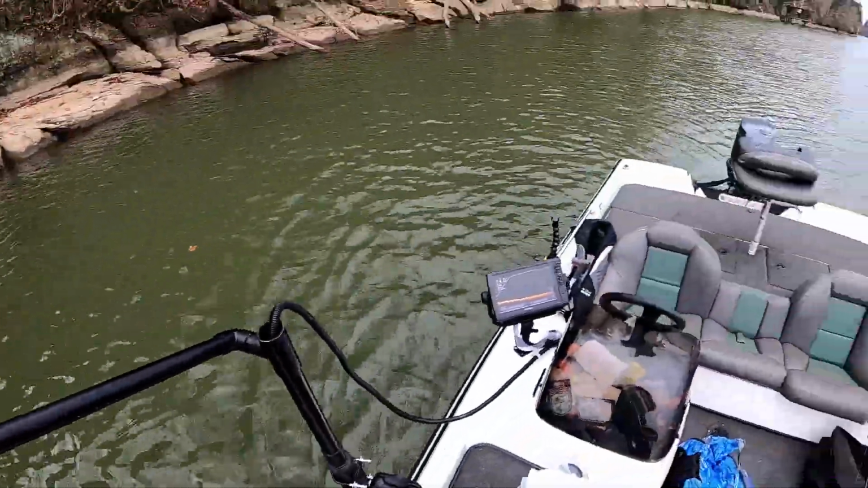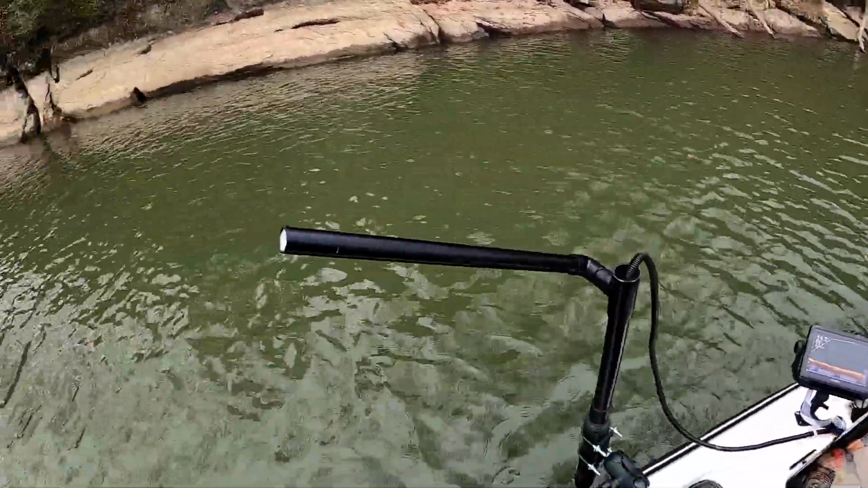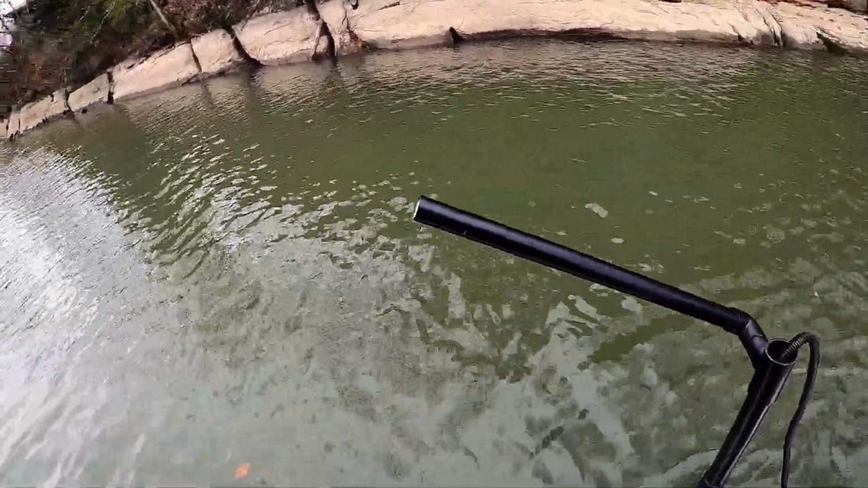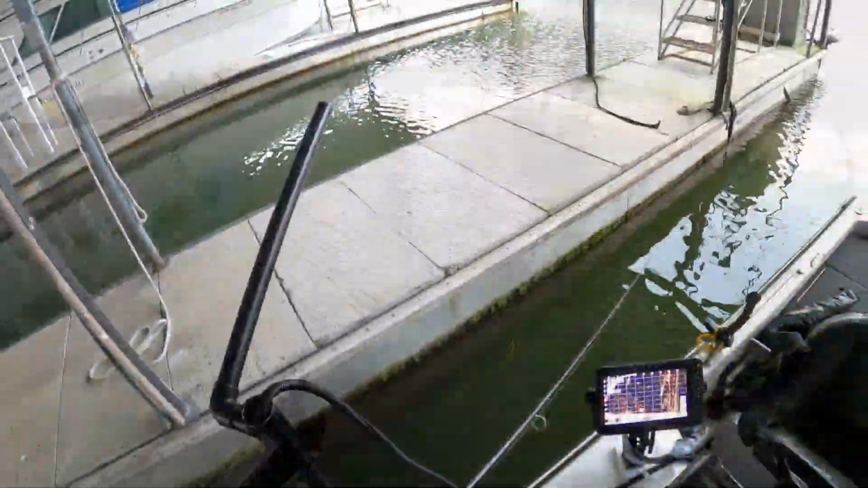And I am still having to look backwards, so when I'm out here by myself, it would be nice to have it up front, but I think it's going to be nice with people fishing in the boat to have it in the back. Right here where I have it about mid-level. Alright, there's a school.